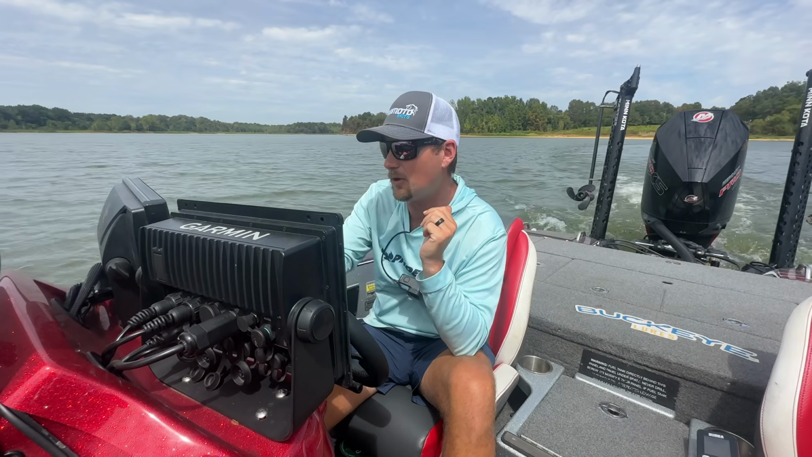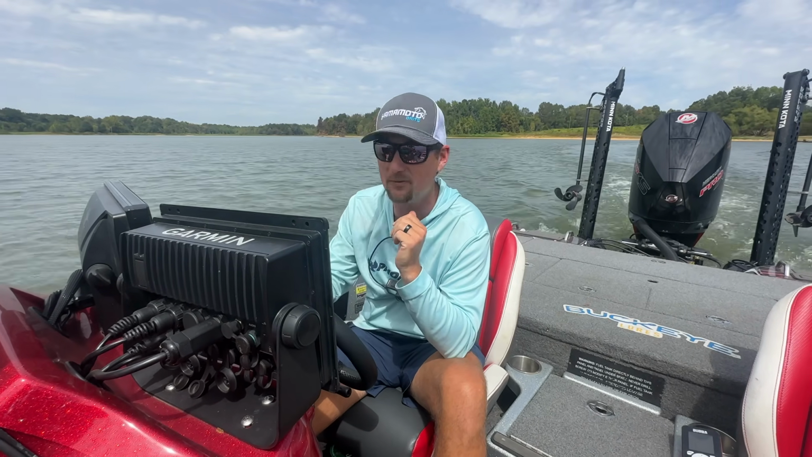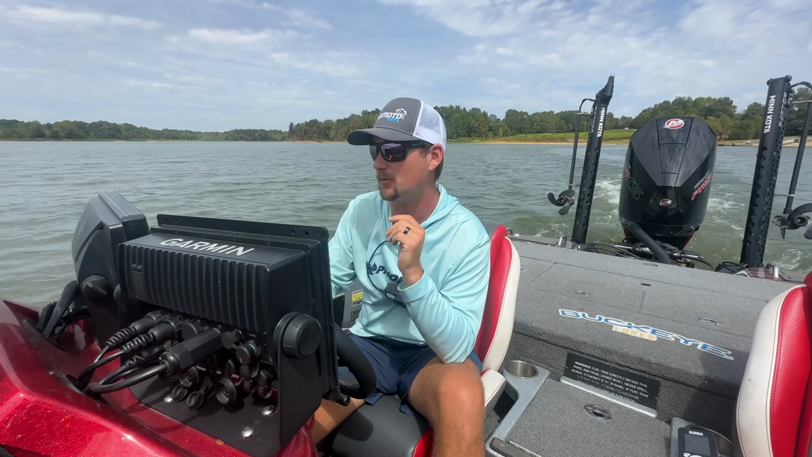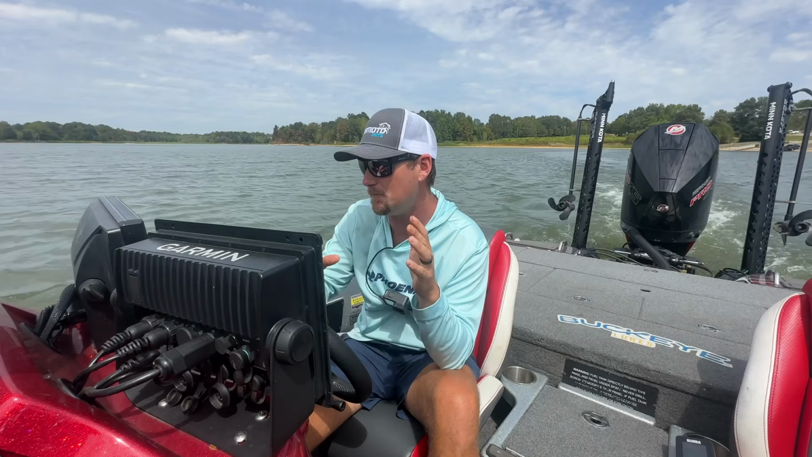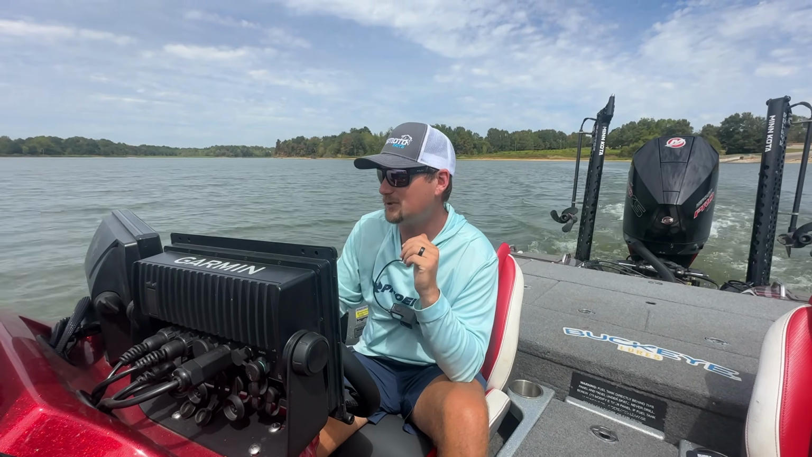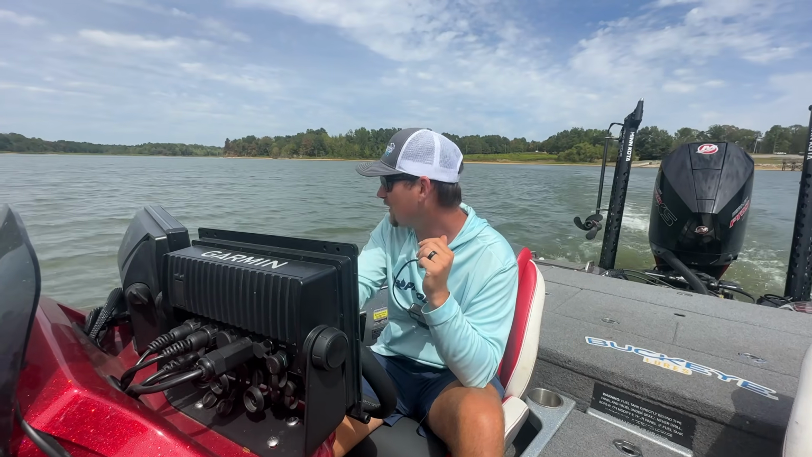Of course, now that I'm in the water and I see the conditions, we've got good clean water, and I'm assuming we're going to have a thermocline here pretty quick in that mid depth range. I really want to make a goal and see if we can catch 30. I really like the way the lake's setting up.